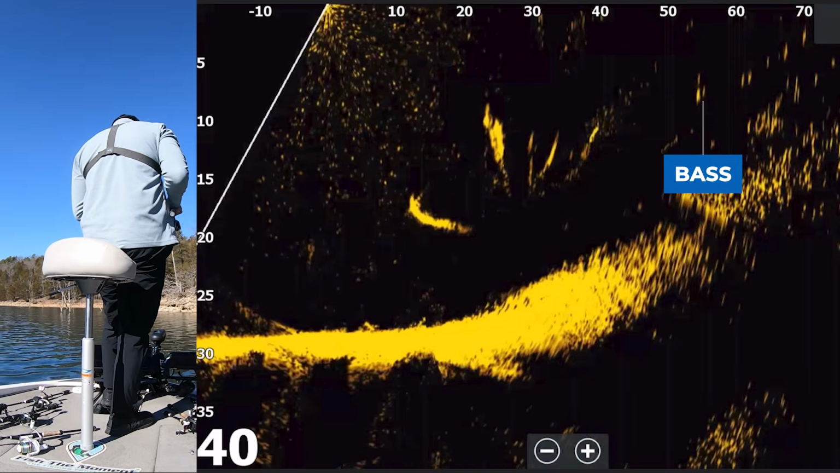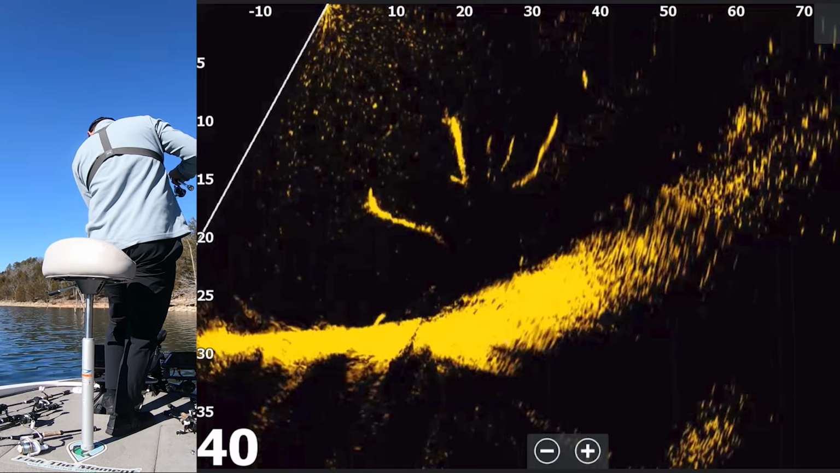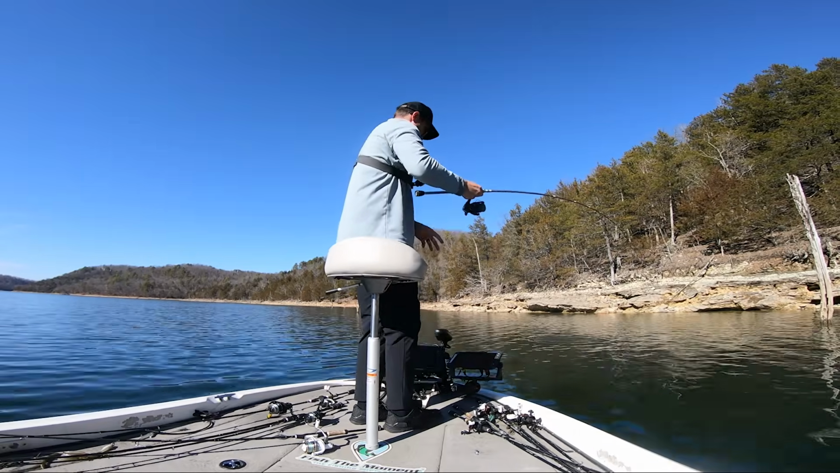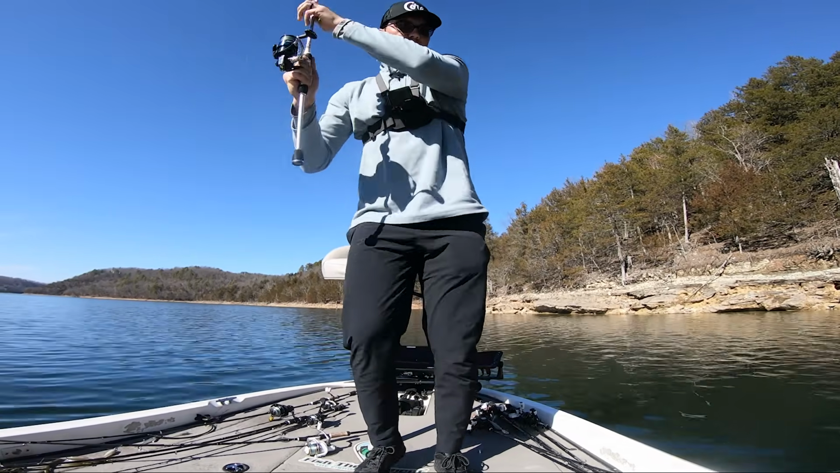Come on, come on, come on, come on, come on. Got him. Here we go. Saw him up there. Nice fish. Good one. This is a smallie. There's some smallies down this wall. Actually made a bait change.